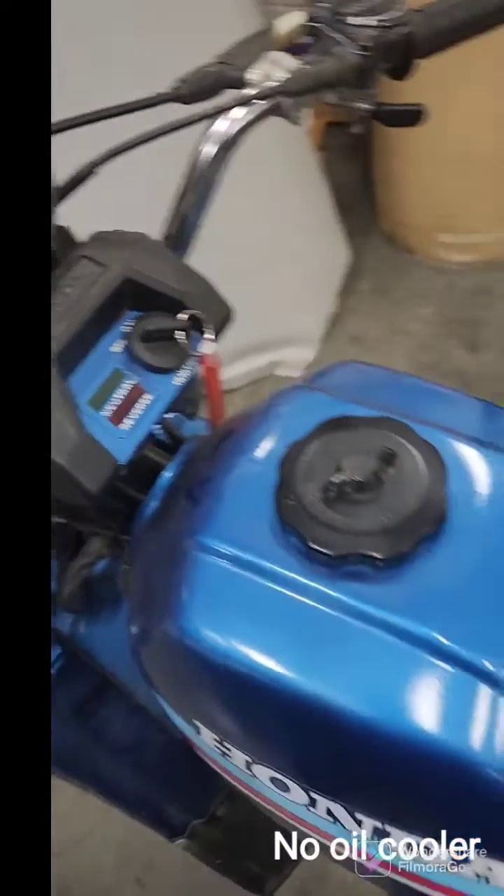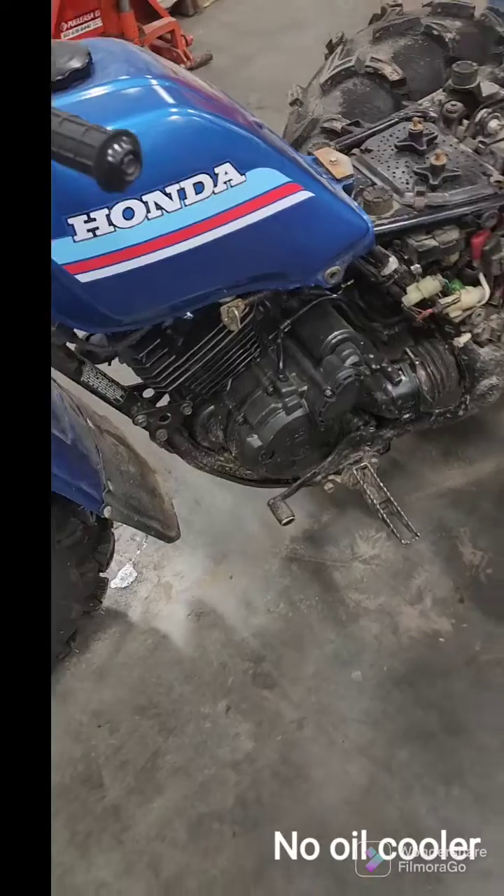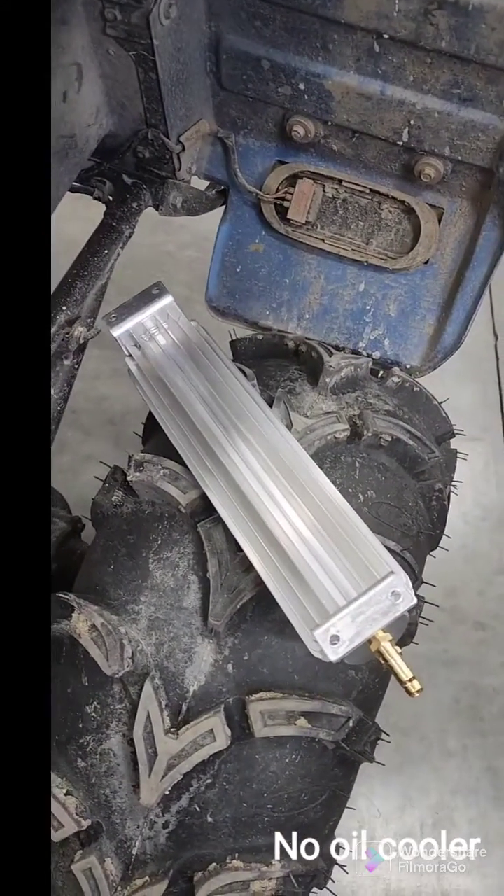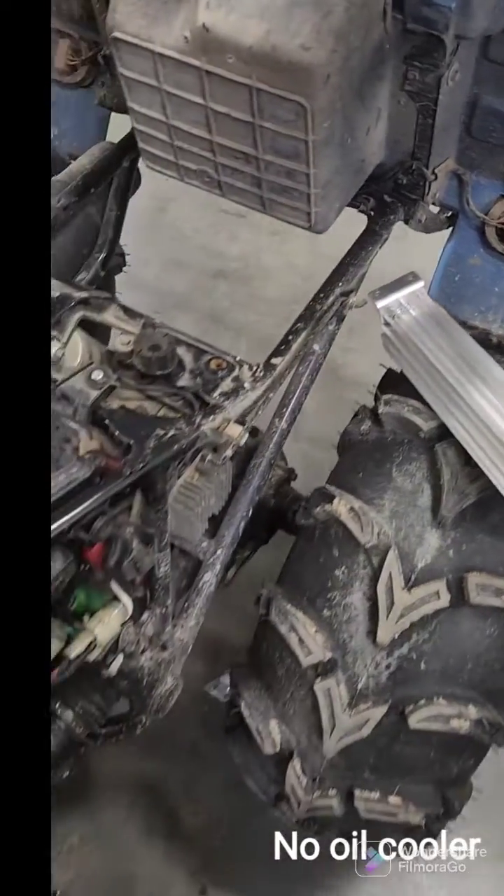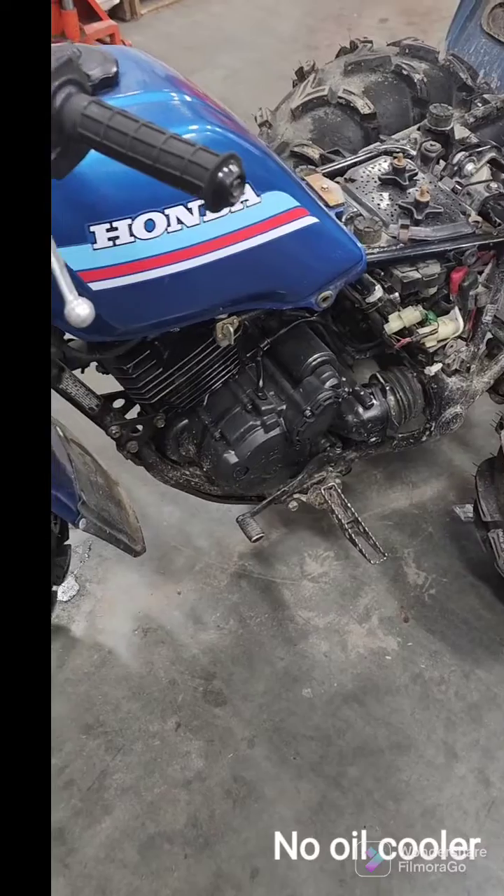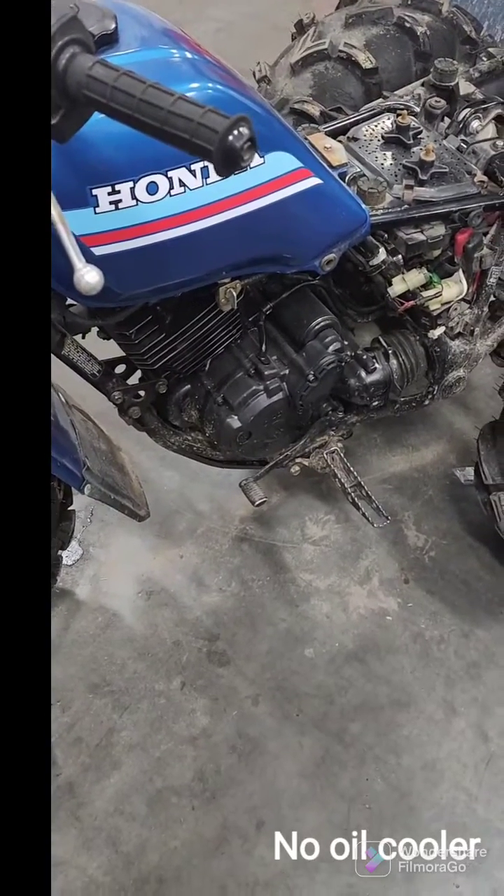I'm going to run it for 15 minutes, check the temperature, and then I'm going to install this oil cooler and then see if I'm actually gaining anything, any cooler temperatures. So here goes. I'll give it a shot.